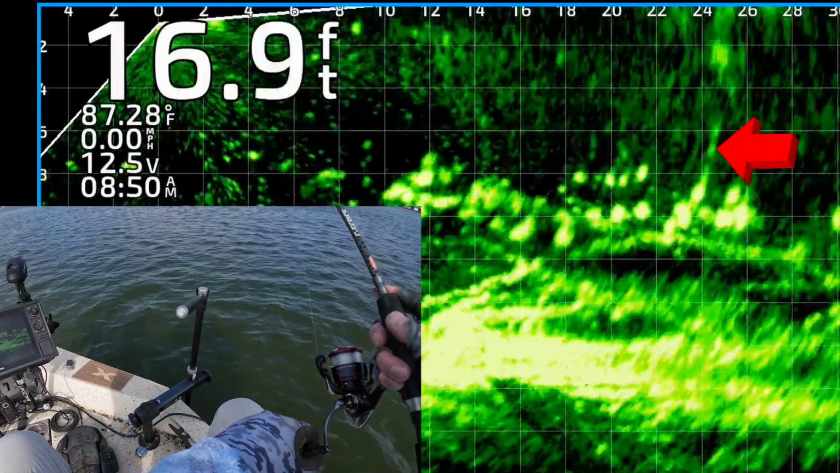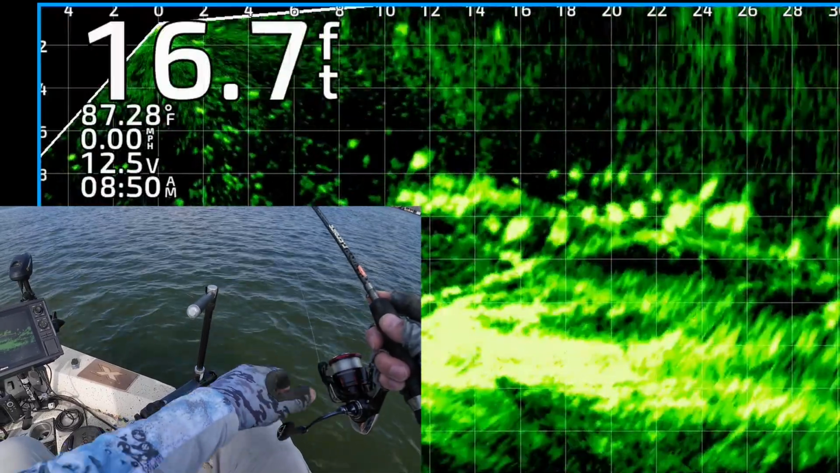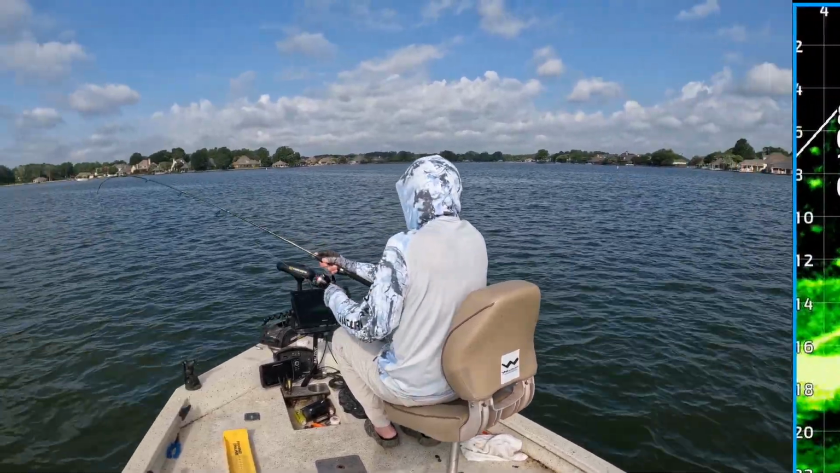Alright, there's my jig and weight 25 feet away, right on top of them. One of them's gonna get it right there. Got that one. Couldn't resist the wild willies.